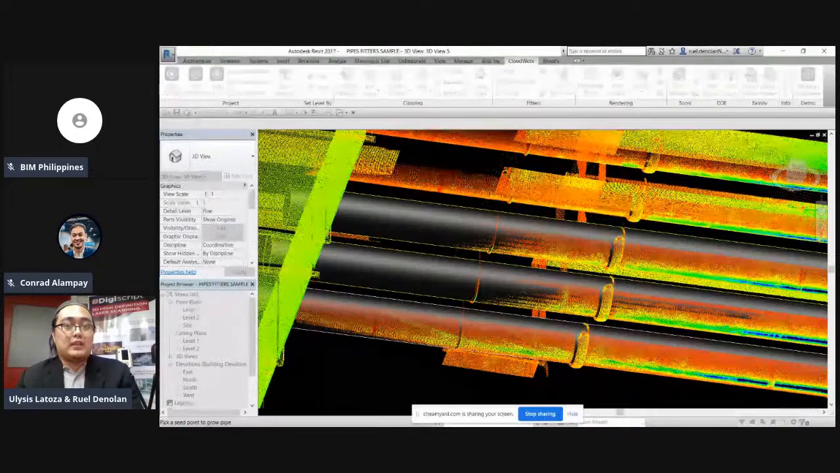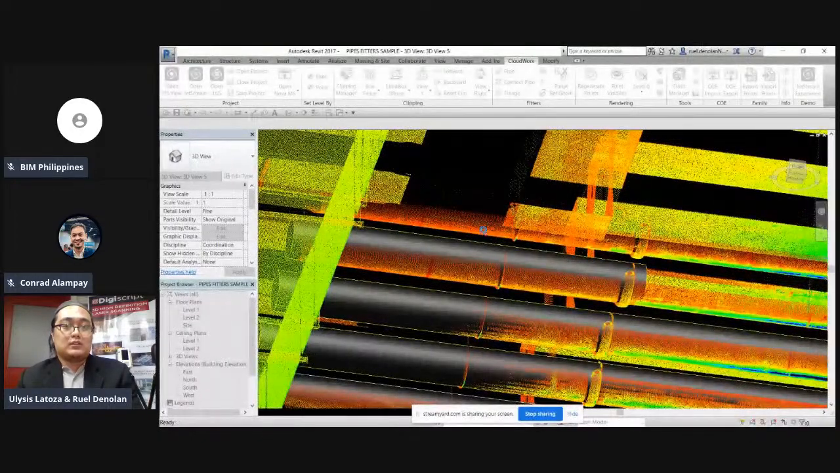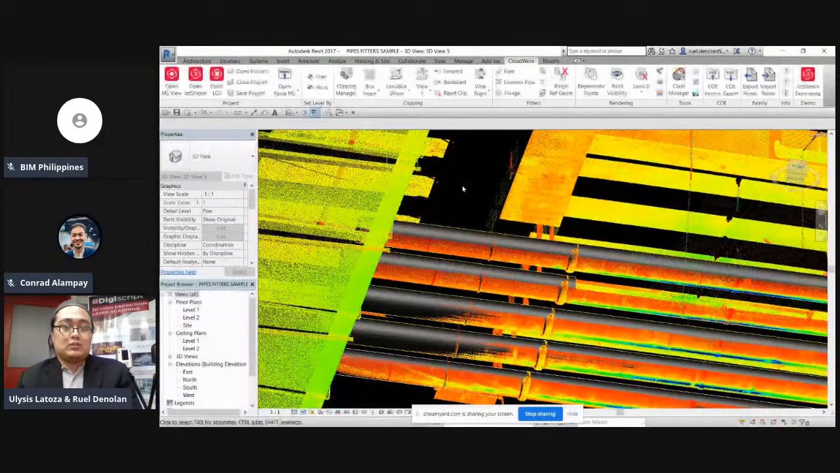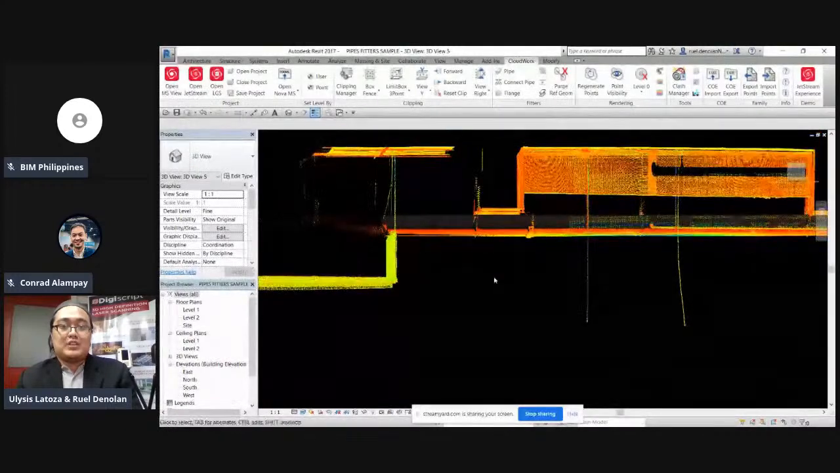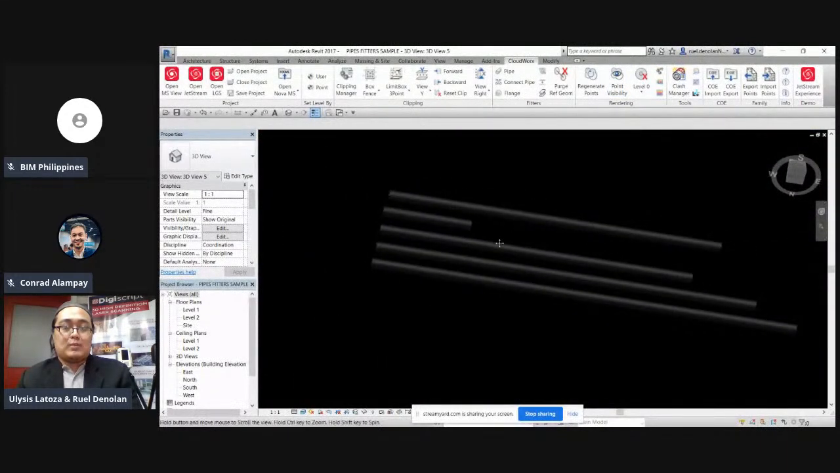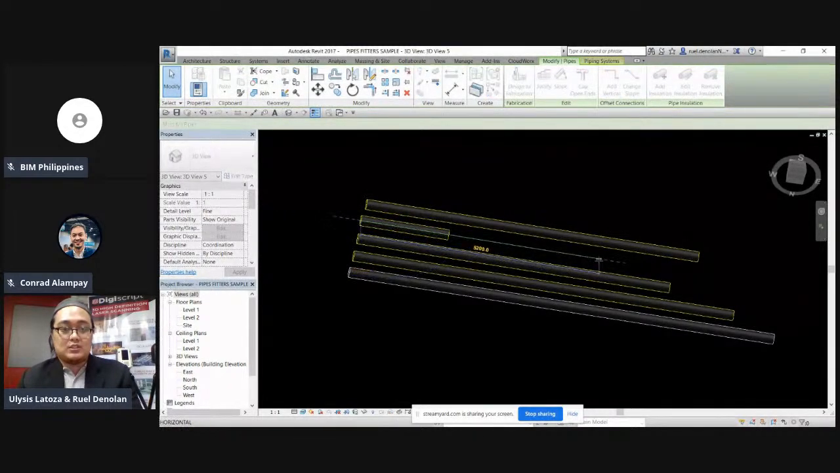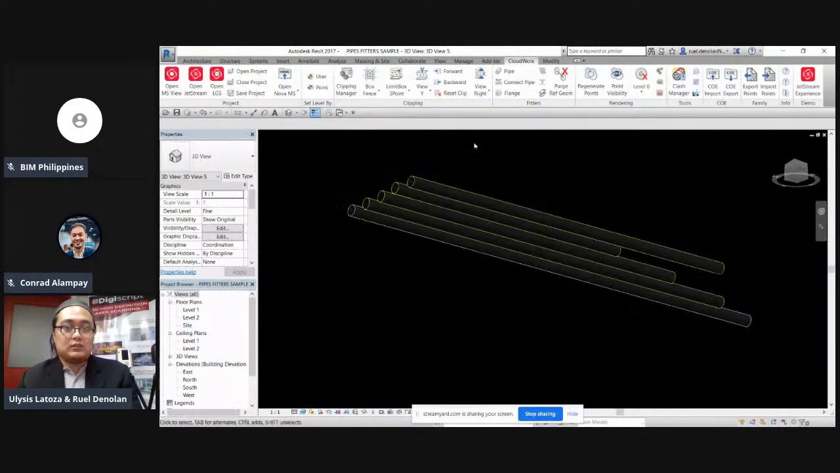So kung makikita nyo, isang click lang to. Kada click ko lang, automatic na nag-generate ng pipe yung point cloud natin. So it's already a 3D model object that we can use to our as-built. So para ma-appreciate natin yung ginawa natin, i-hide ko lang muna yung point visibility natin. Yan. So mapapansin nyo, hindi pantay-pantay yung lumabas. Pwede naman siyang i-stretch. These kind of pipes are editable naman.